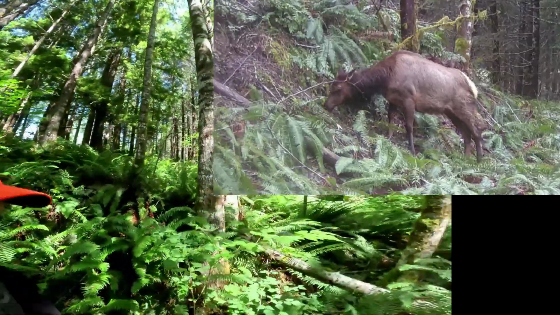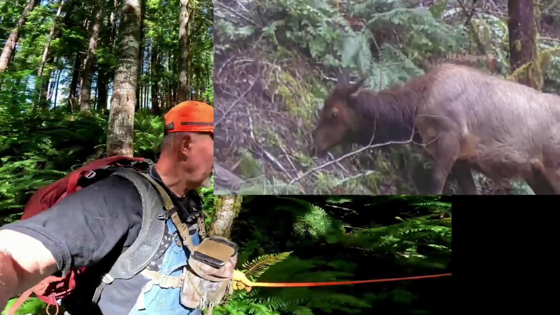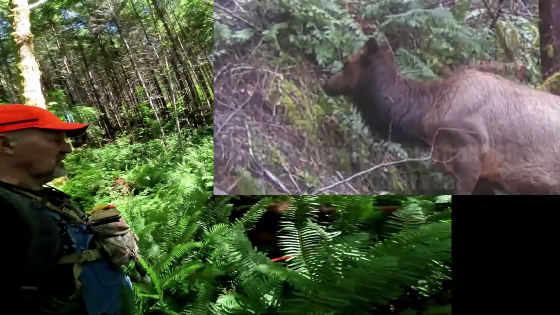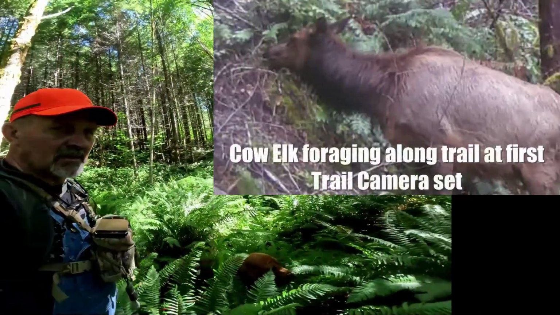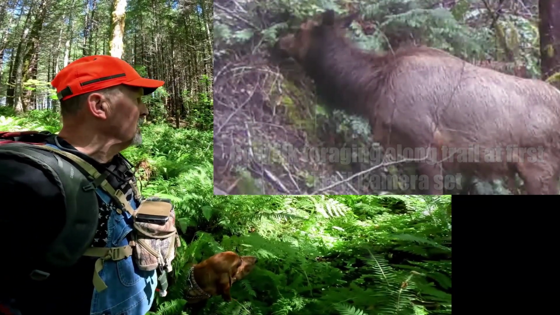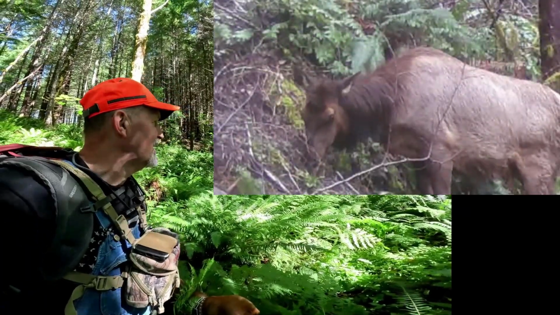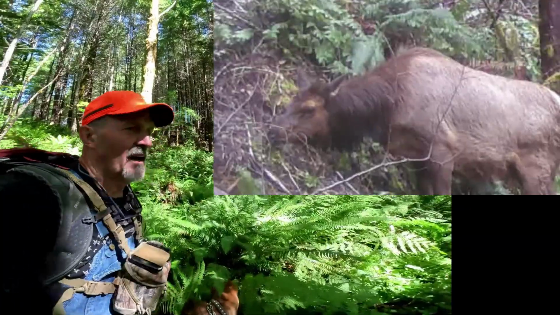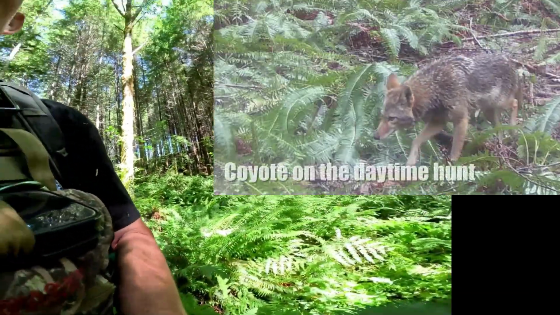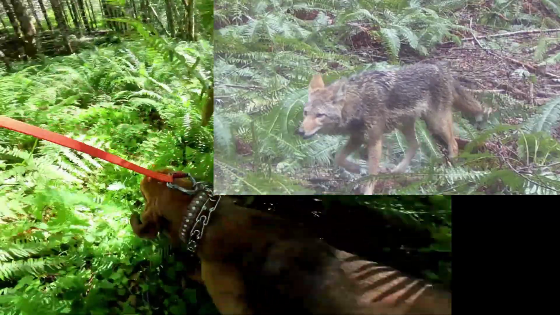This is one of the very first areas that I took Calamity into, when she was a real tiny girl. In fact, it was this time of year too, and the ferns weren't quite this high, but she couldn't see. So kind of remember that, huh?